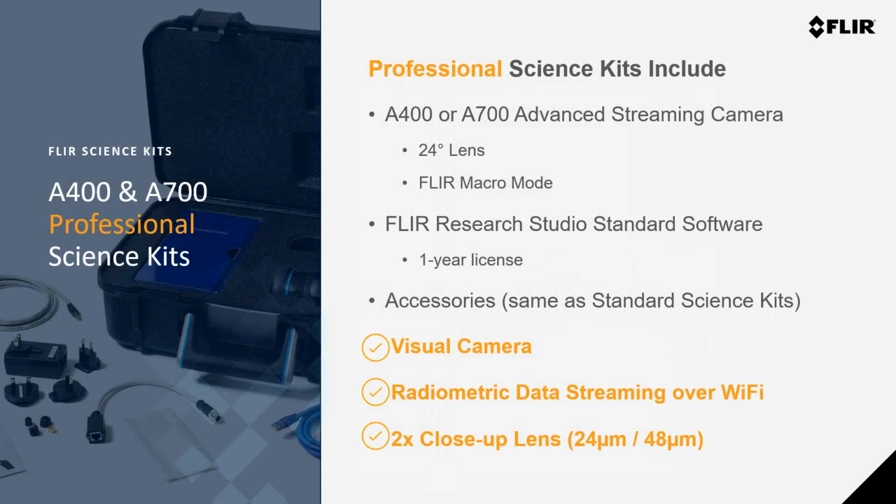So what about the professional science kits I mentioned? Well, the A400 and A700 professional science kits include everything that's already in those standard kits, but we added a few unique items that will provide even more value. These include a visible camera and the ability to connect to the camera wirelessly. And on top of that, we added in a real close-up lens that provides a 48 micron IFOV on the A400 and a 24 micron IFOV on the A700 cameras.